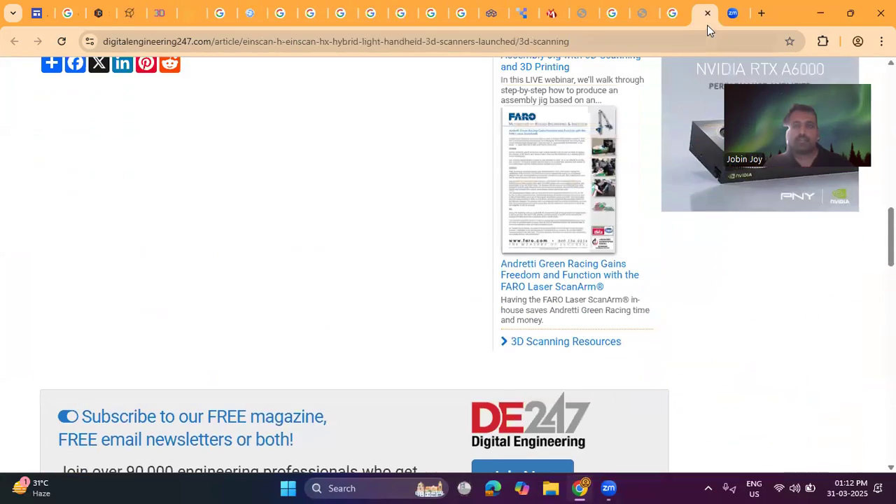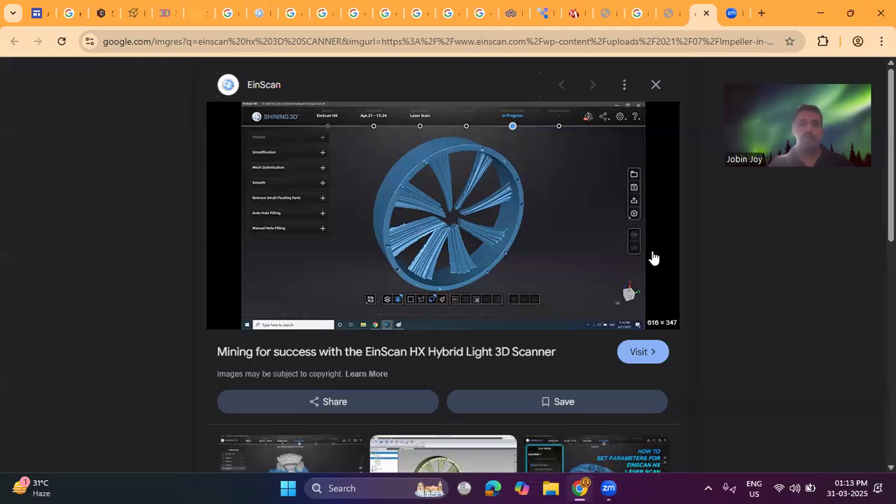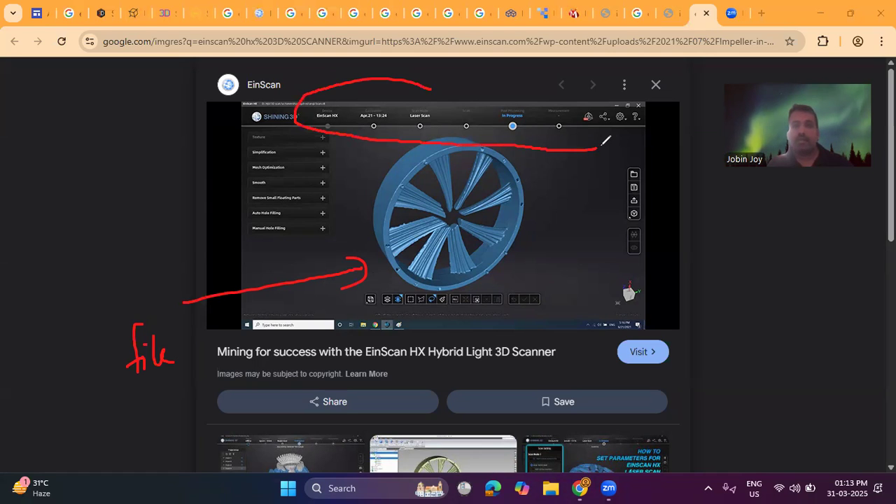This is another image. This image is showing the software. This is the software, and this is the file I scanned. This software is very user friendly, and here on the top, you can see